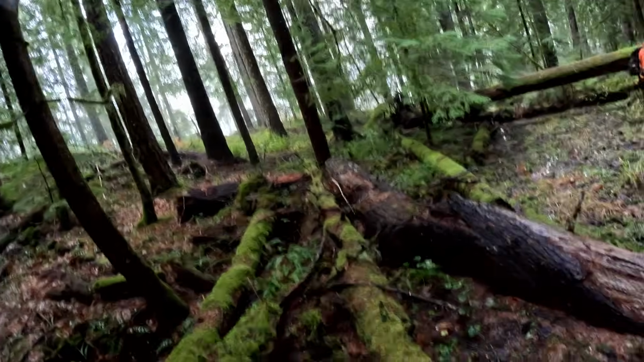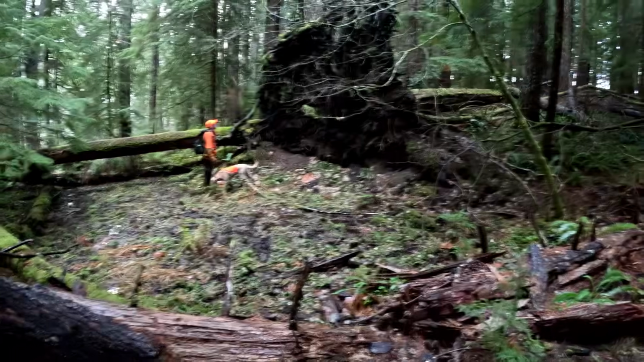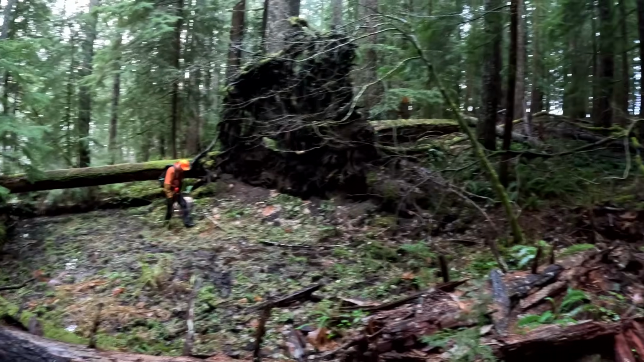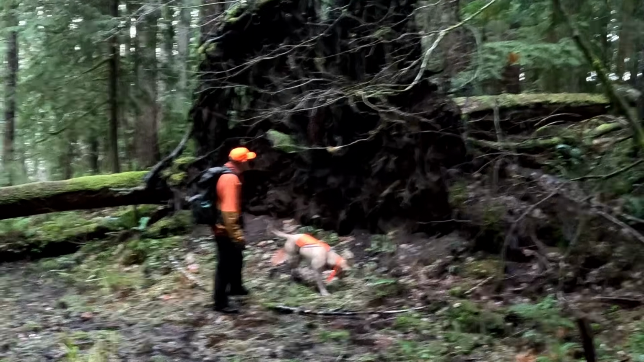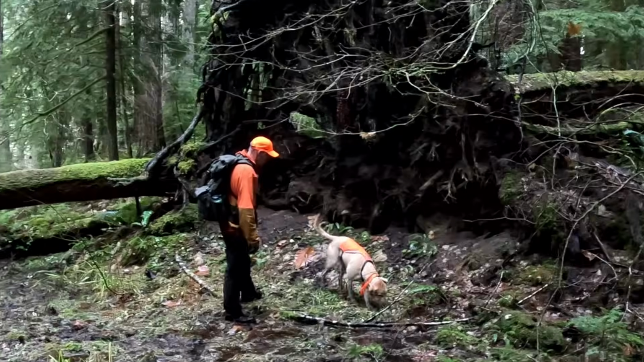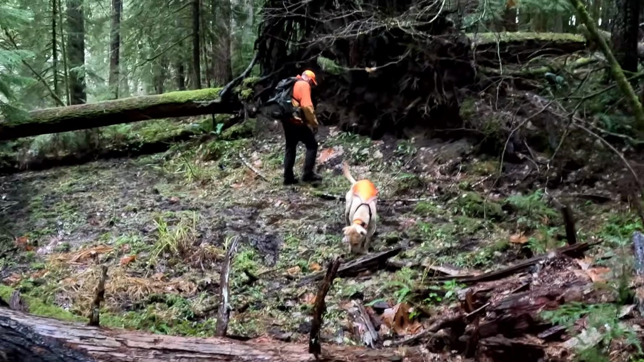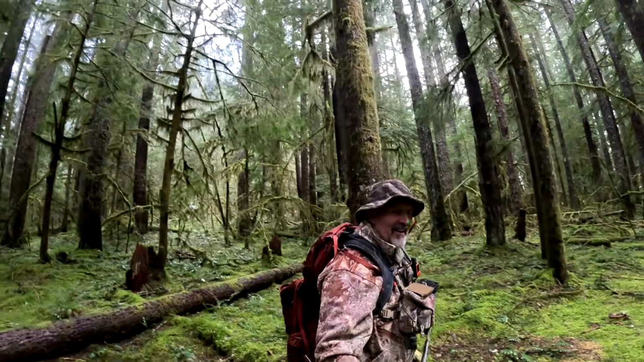So one of the coolest things about exploring the forests of the Pacific Northwest is the lushness of everything. And look at this area here. That is a big root ball. Some storm knocked it over, and that tree has got to be probably a 250, 300 year old tree. Isn't that amazing? What kind of tracks are those through there? Elk? Yeah. A lot of elk. There's elk, there's deer. All right.